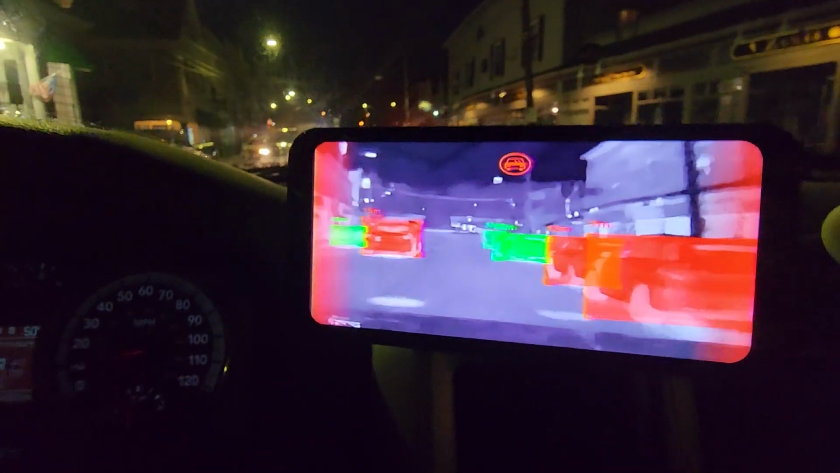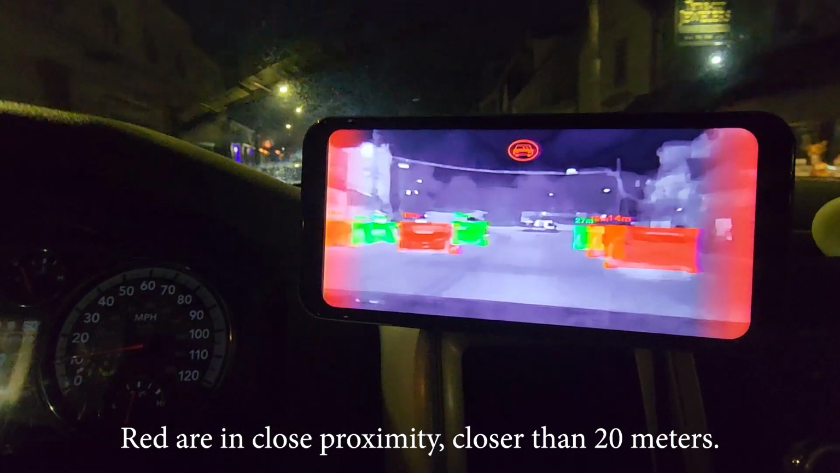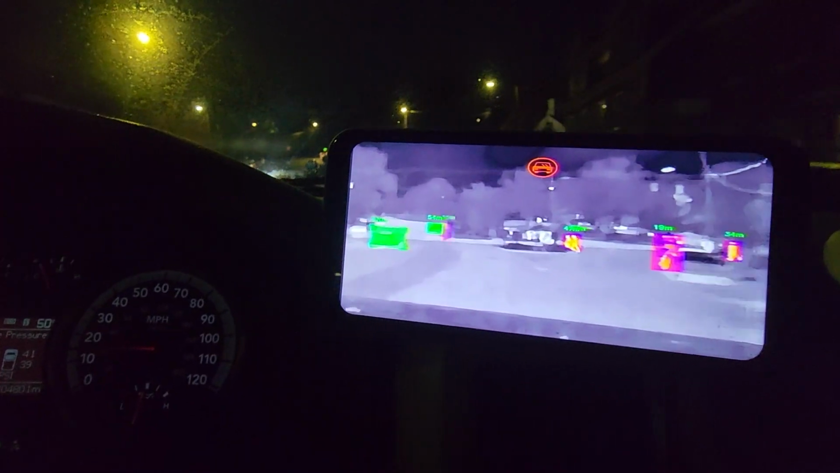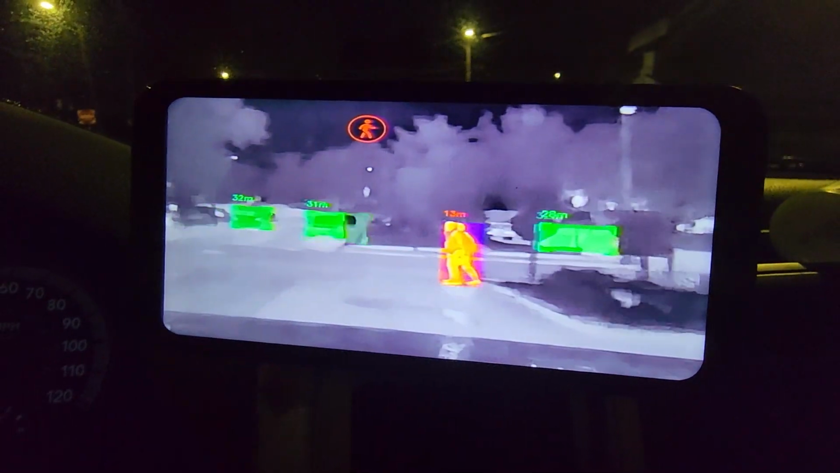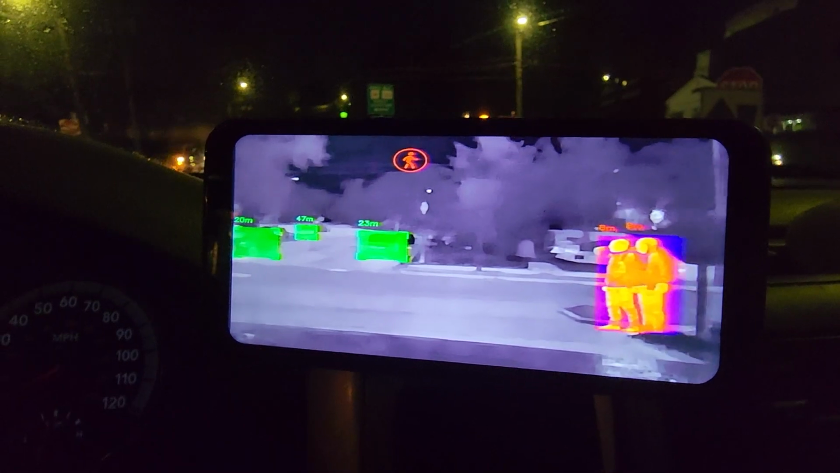Oh, this guy's about to pull out. Why are some red and some green? It's definitely beeping at me. Oh, people. Oh, look at it. They're crossing right in front of me. Look at this. Here we go. Go ahead, people. Yep, you're good. Come on. You're good. You can do it.